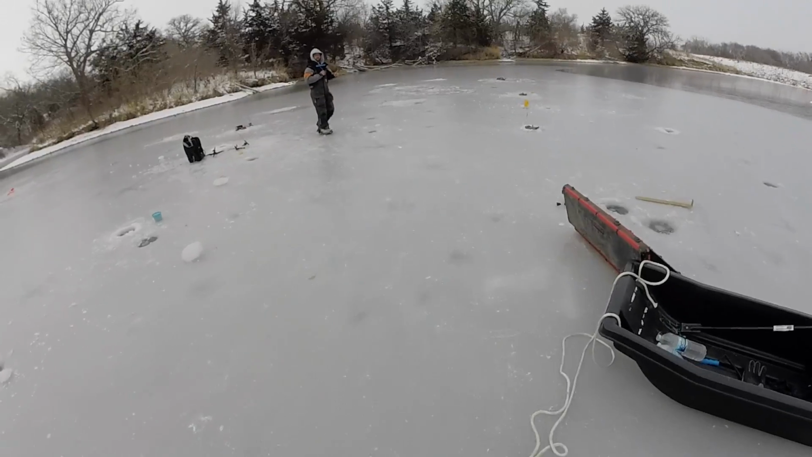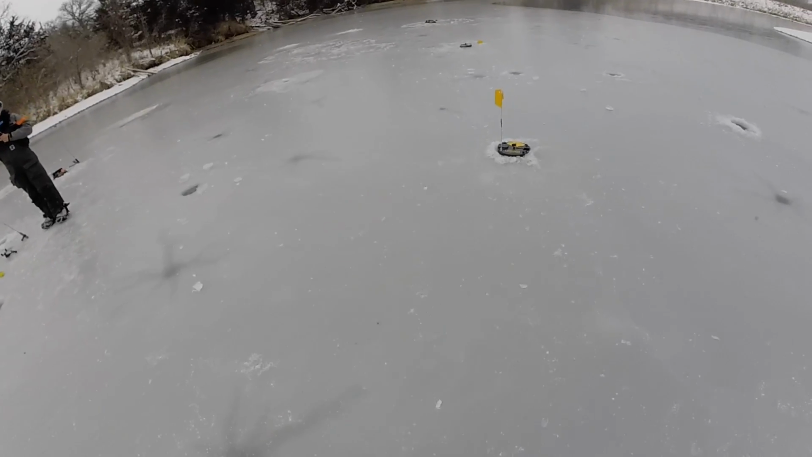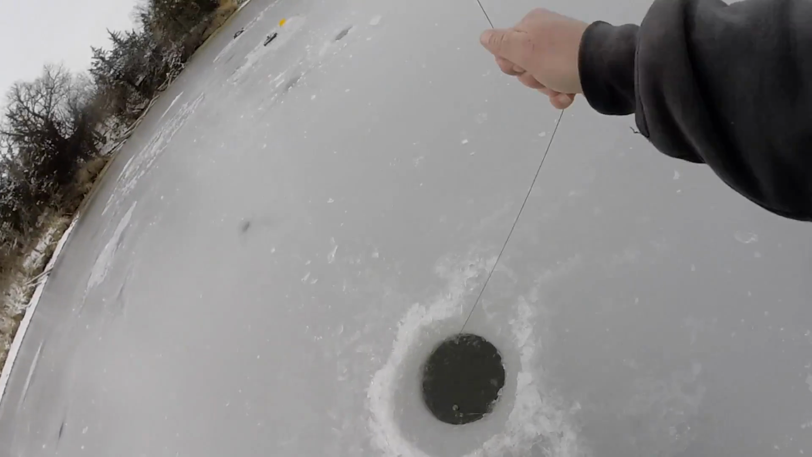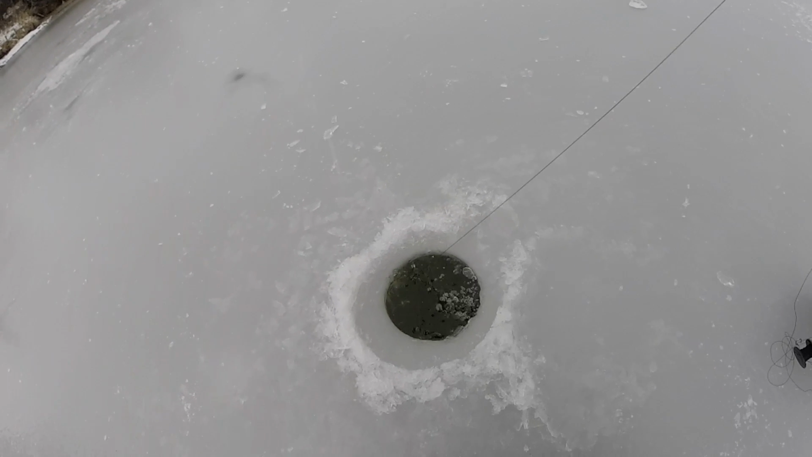Yeah, it could just be the crappie. Nobody move. That's more than the crappie. That's an 8-inch crappie, Jordan. Got him. On the freaking crappie, George. It's a muskie.